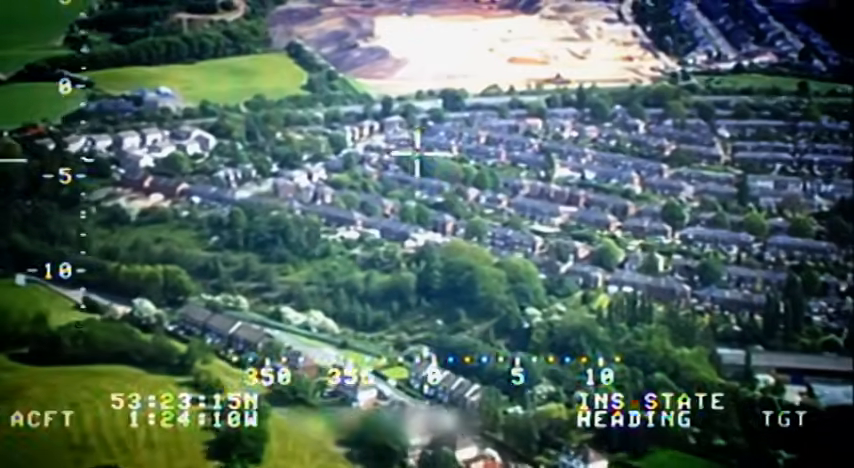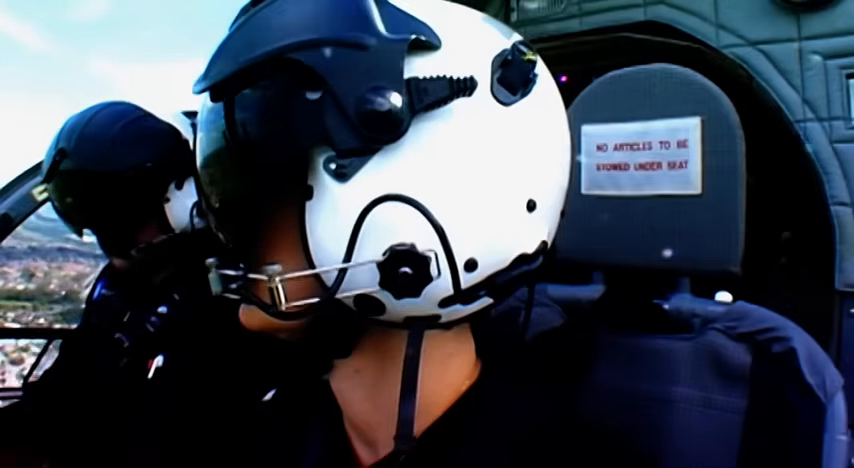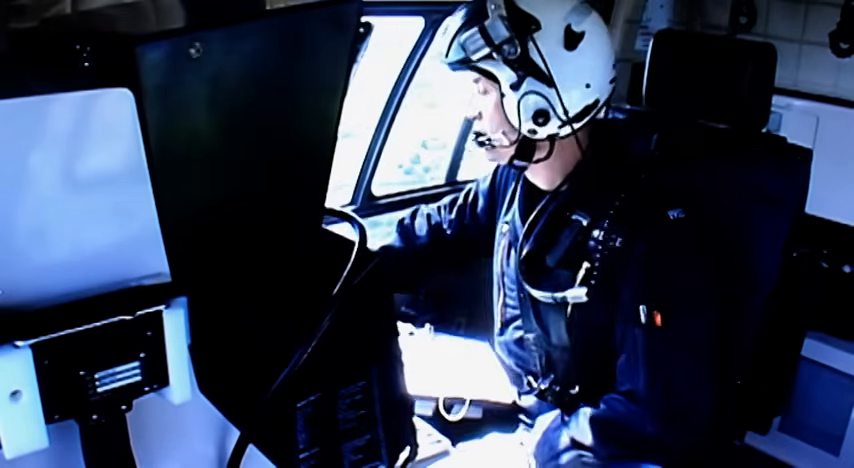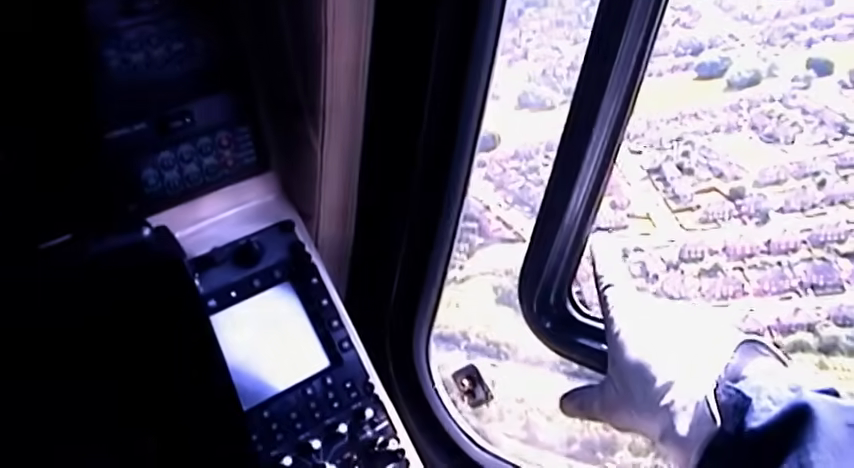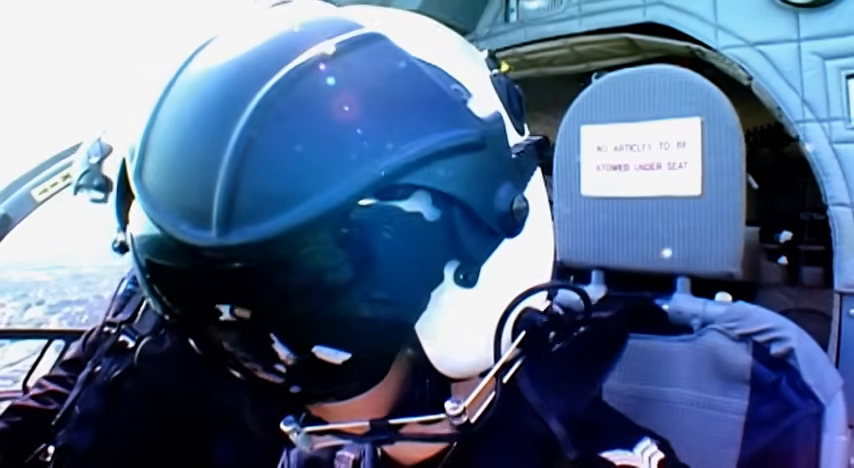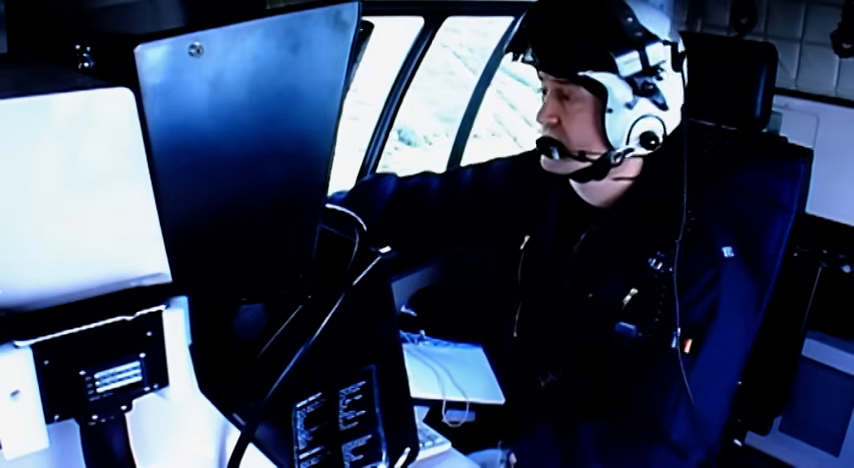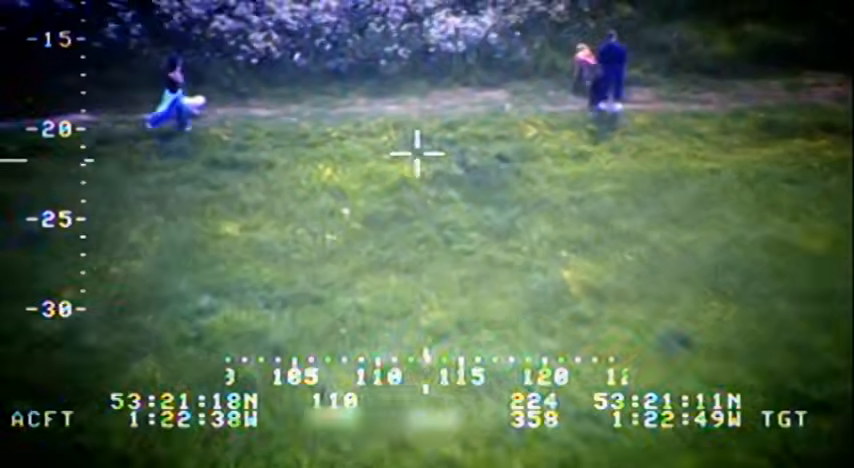It's a request the crew always dread. There's a nature reserve type thing at 1 o'clock. Have we got any description? We haven't got one. We're just looking for a female. There's a lot of people knocking about though. The stacks down there.